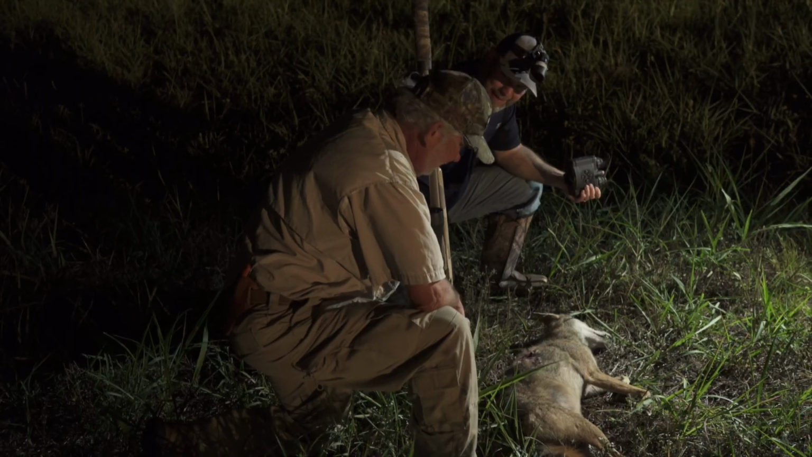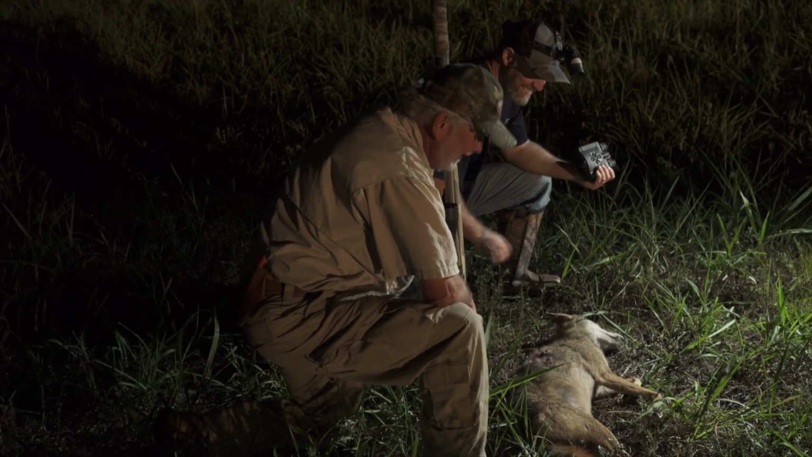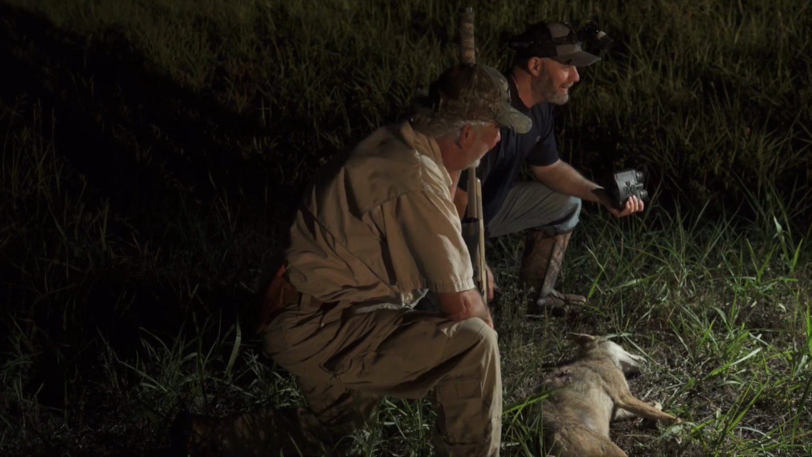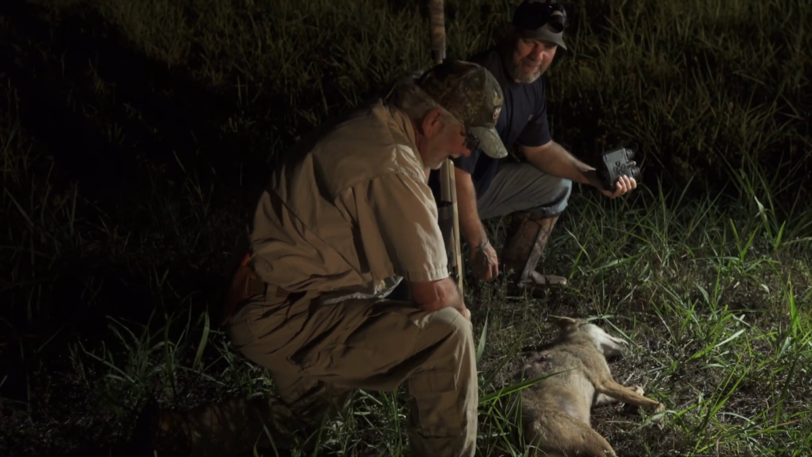Yeah. So big old bass at sunset, big old bass this afternoon, and a 2 a.m. coyote. Coyote after dark. Can't beat it. You get to sleep in the morning. I do get to sleep in. All right. That makes one of us.